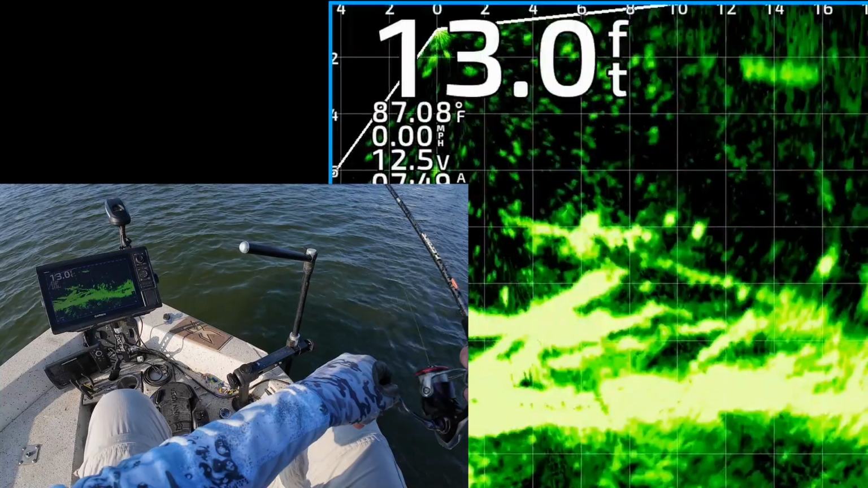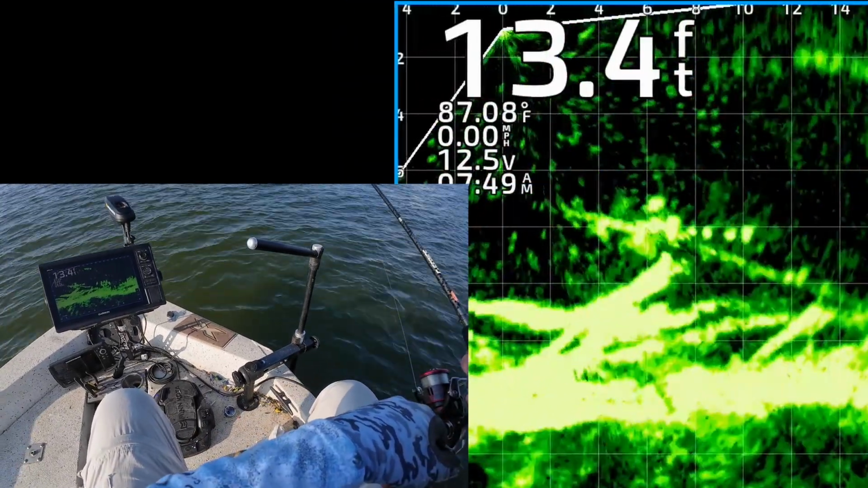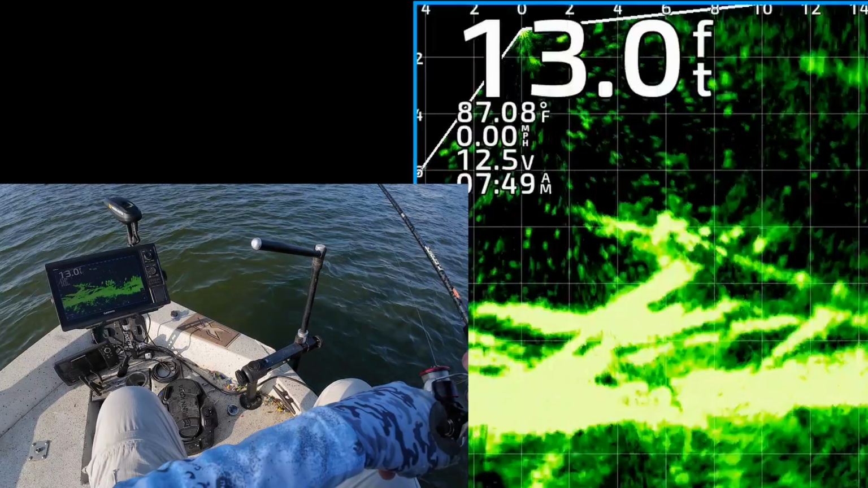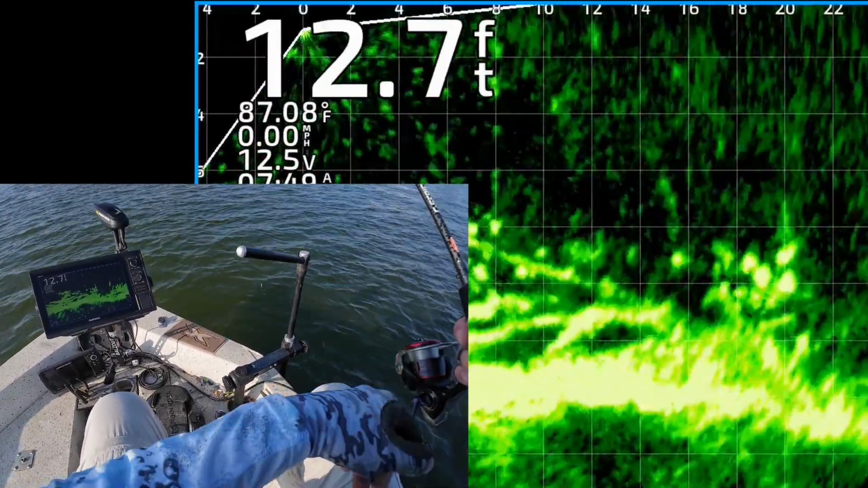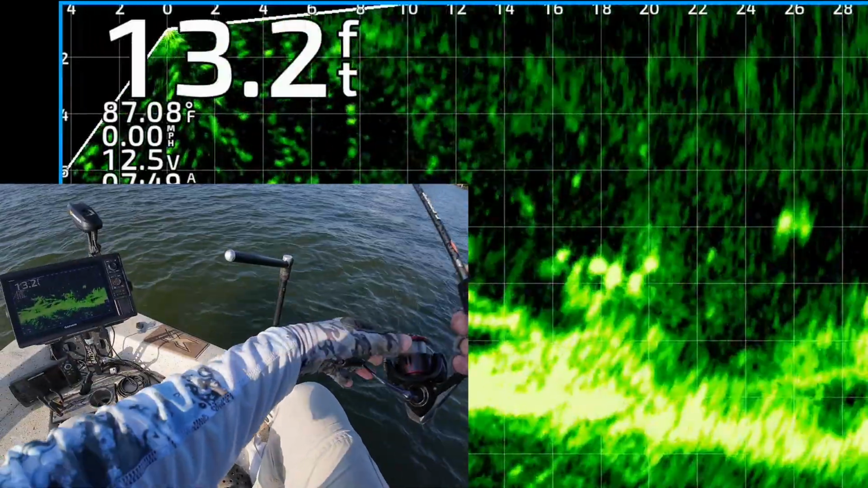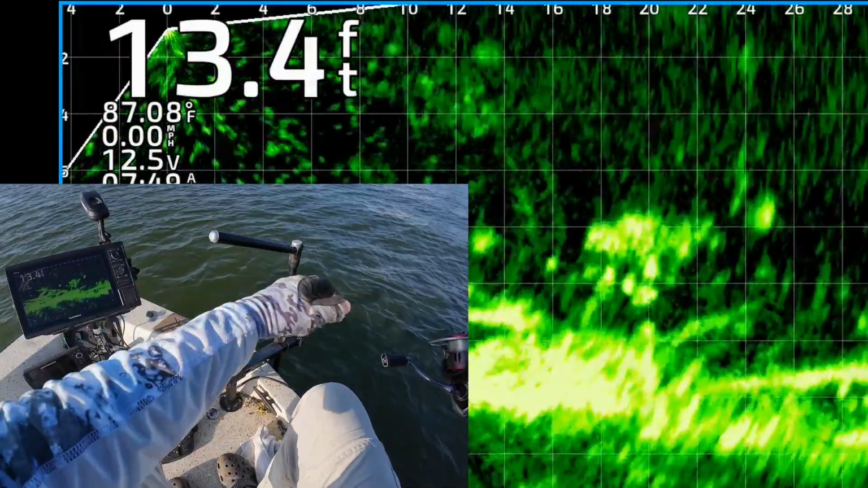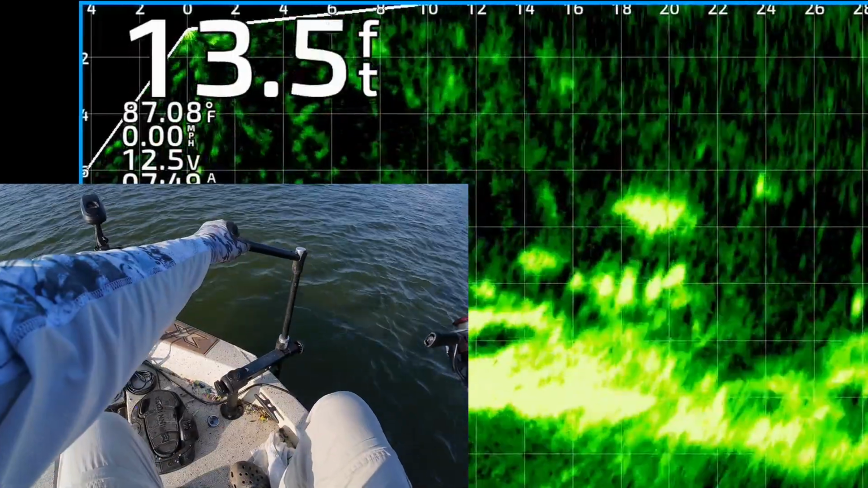There's the jig coming up on some fish right there. And no takers. So reel it up, chunk it out there again. Takes a lot of patience fishing this time of the year. Multiple casts. There's the jig and weight coming to them.